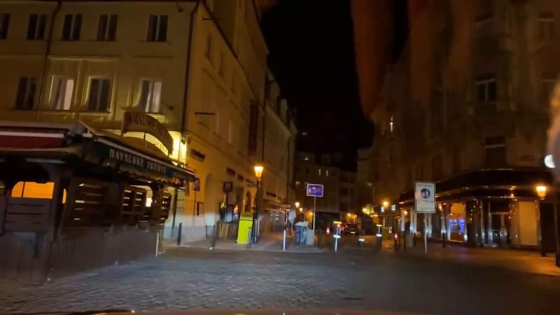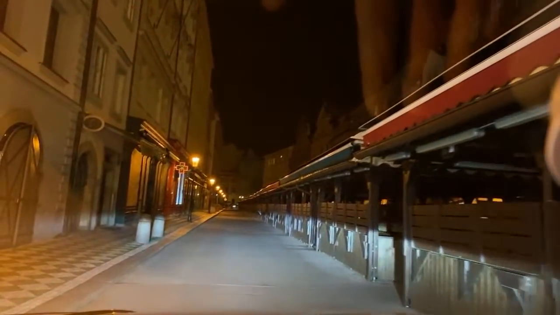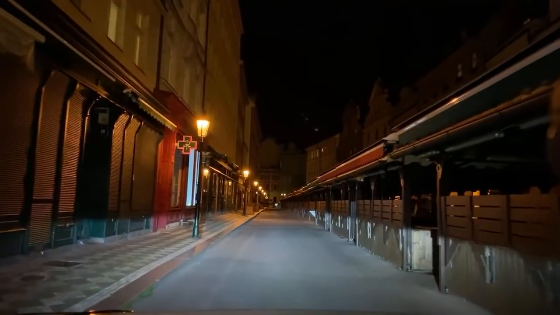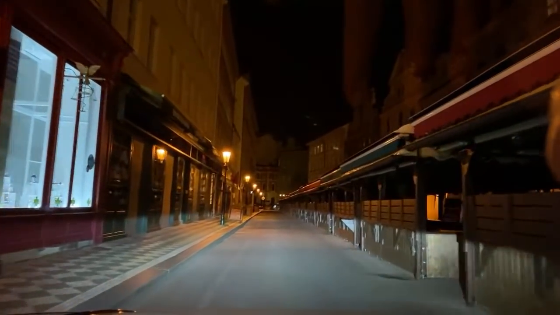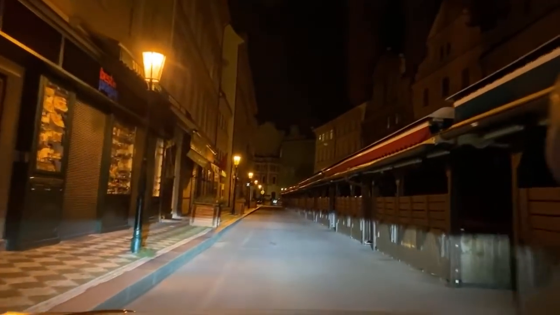We can actually, I believe, since we're already here, I can take a little detour here through the market that has been closed just recently. This is Havelské tržiště, Havel's Market, and this area was actually called St. Gall City, and now it's obviously the old town of Prague.